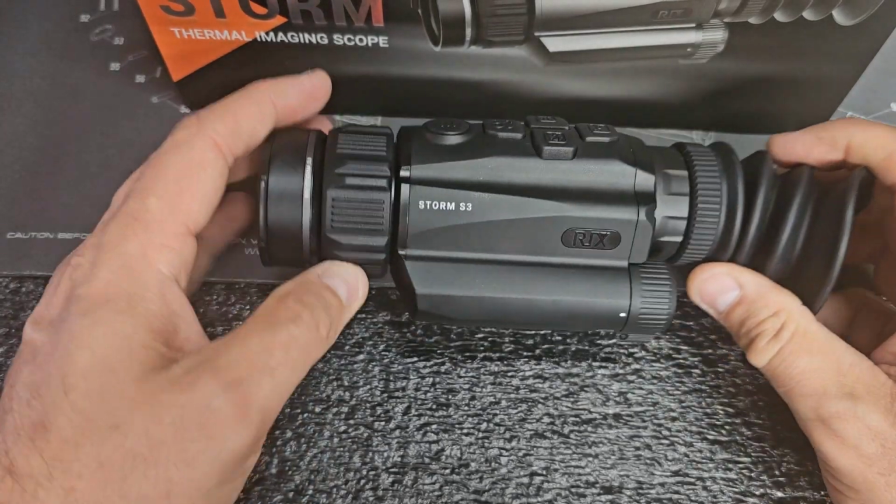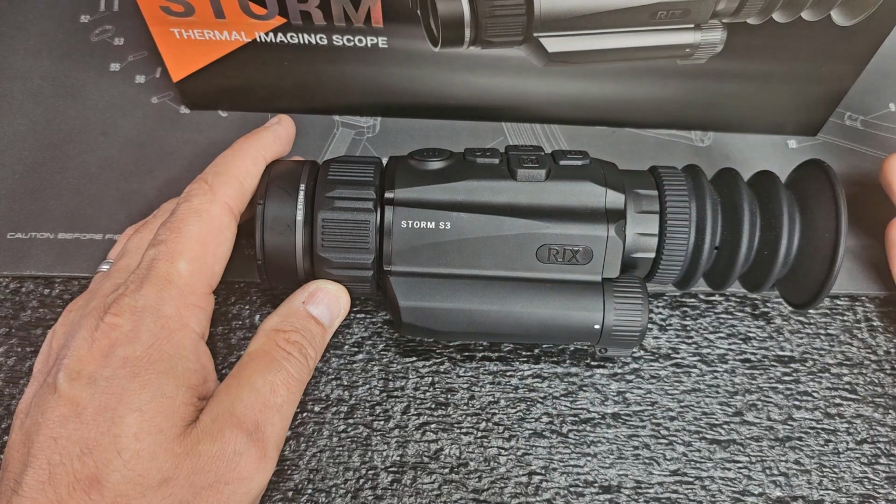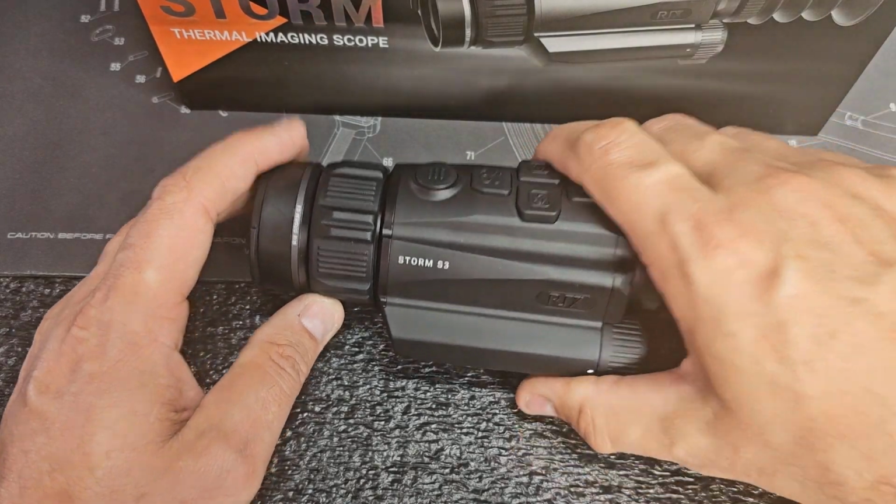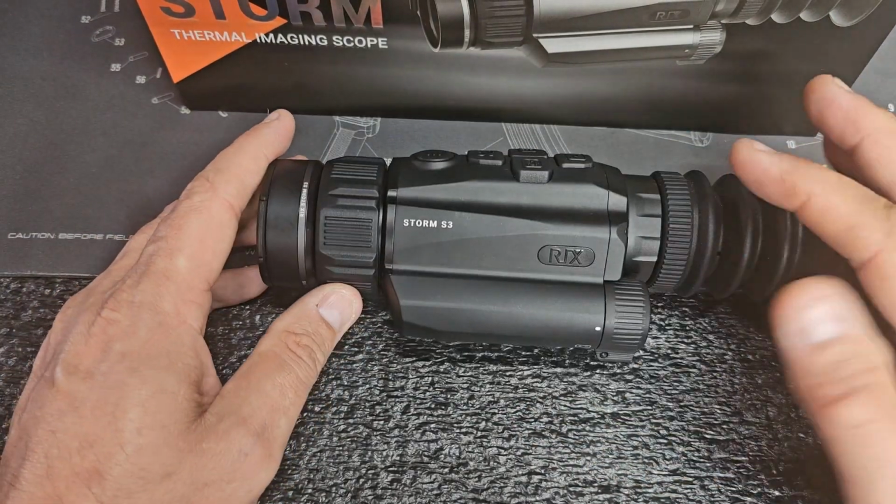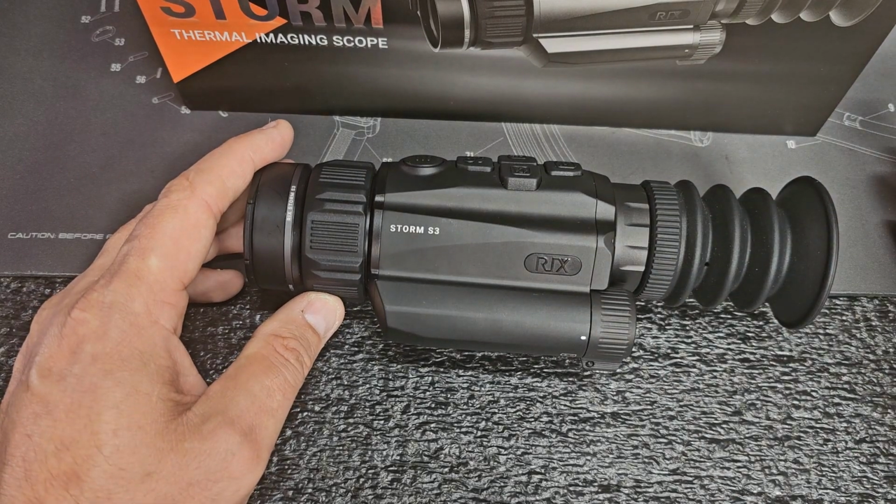Now, with that being said, you kind of have to ask yourself what it is you're looking for with a unit like this. If you're just looking for scanning purposes, maybe one of the lower end models, one of the more budget friendly models they have might fit your use a little bit better.